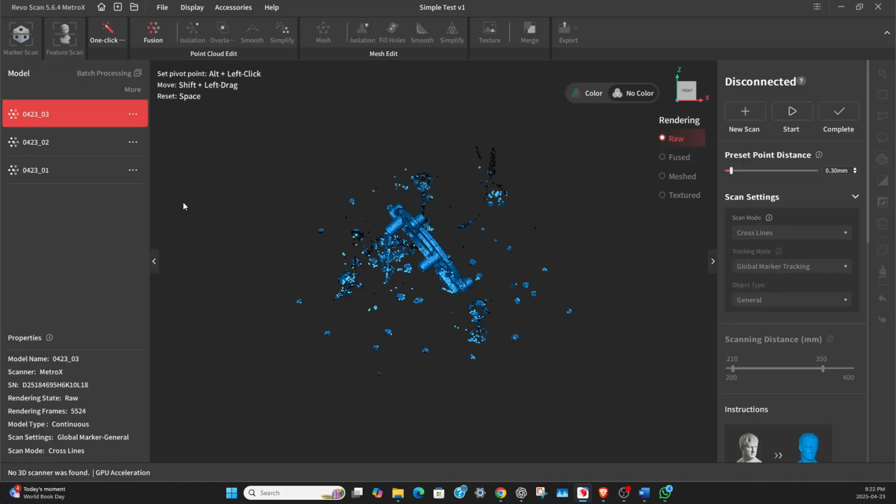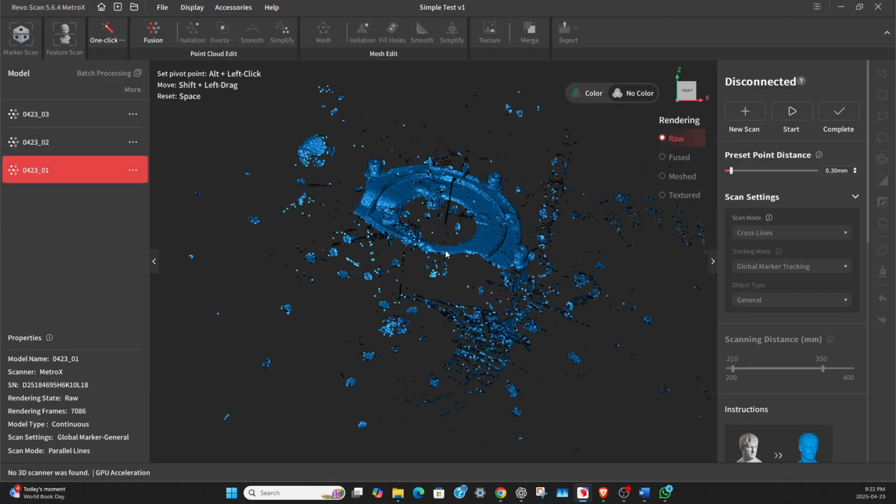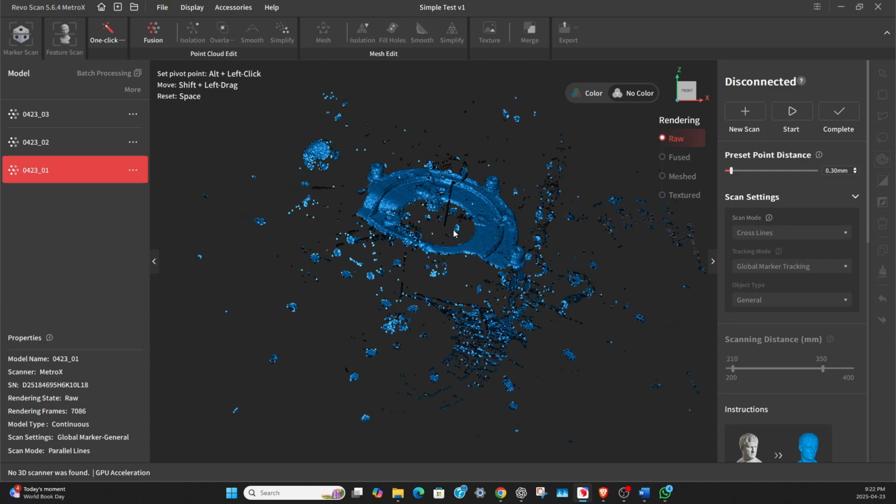Okay, so the first thing we want to do here is process these scans. We have the first, second, and third scans. Let's go to the first scan. We can zoom in on it. You can see there's a lot of noise around it.